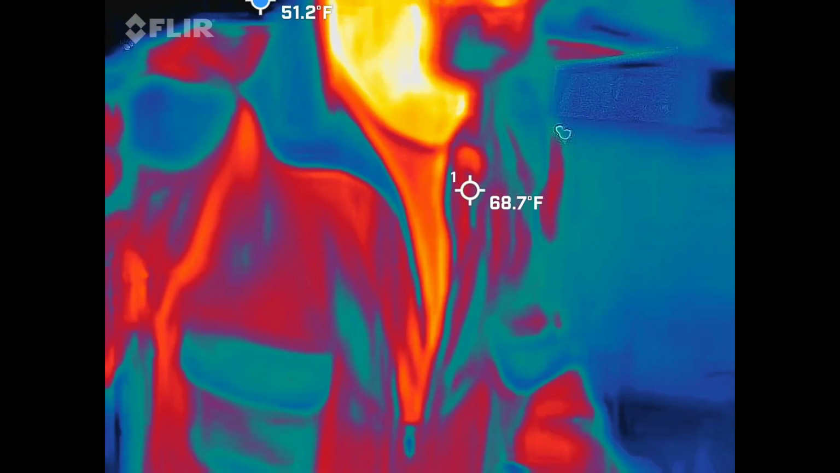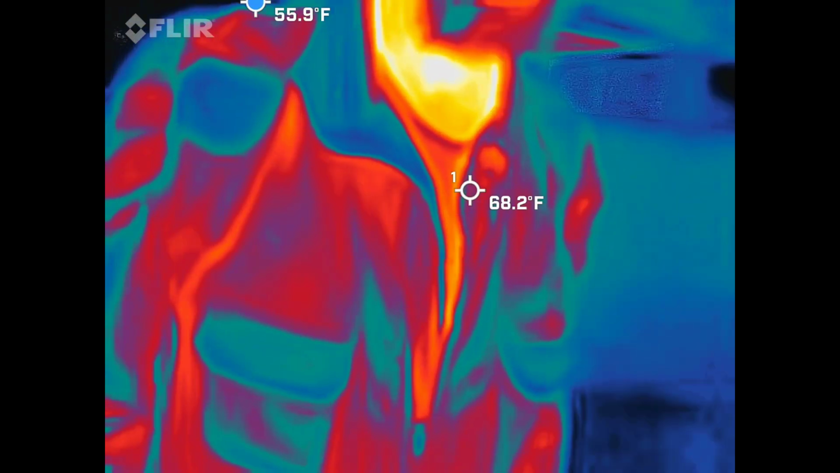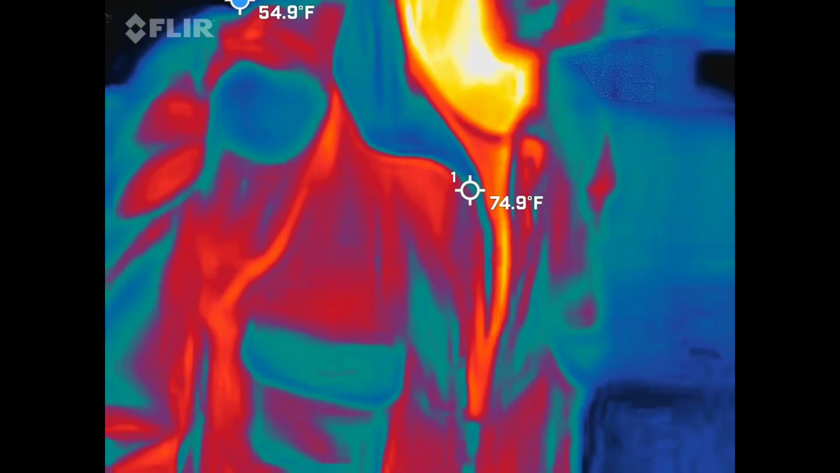Obviously, very specific clues. Another will pop up, meaning left. Yeah, he was left, his left leg.